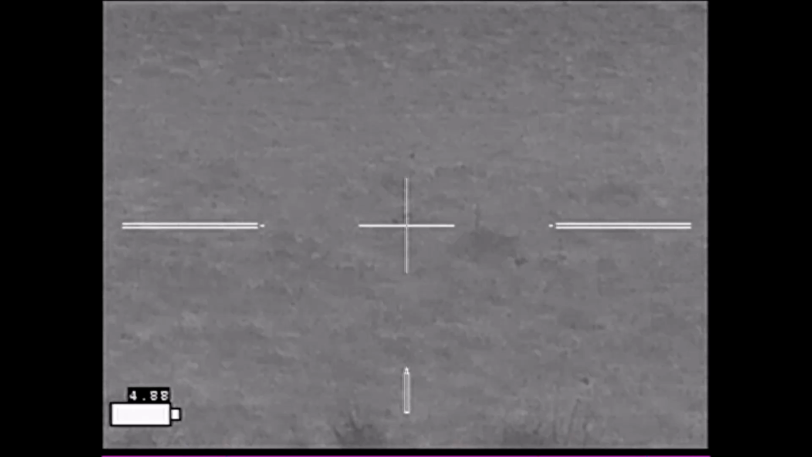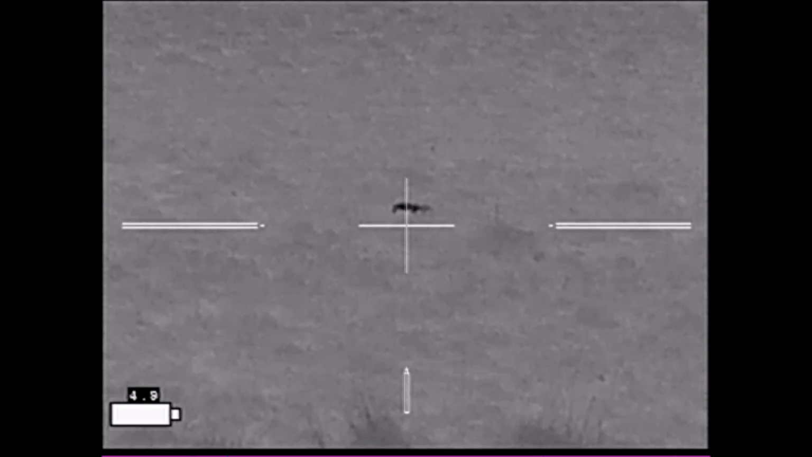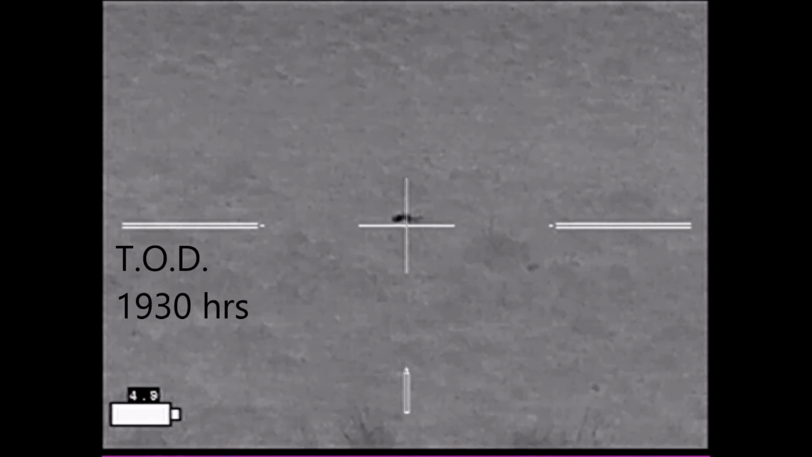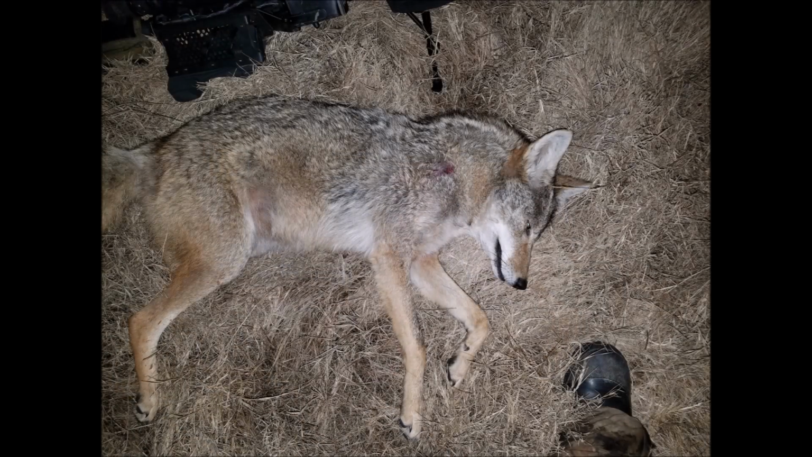The first shot put her down, but to my surprise, she started getting back up. As you can see, she had excellent camouflage for this field, but she could not hide from thermal. The first shot entered at her right shoulder, breaking it, and exited above her left hip. The second shot entered her neck on the left and exited on the right.